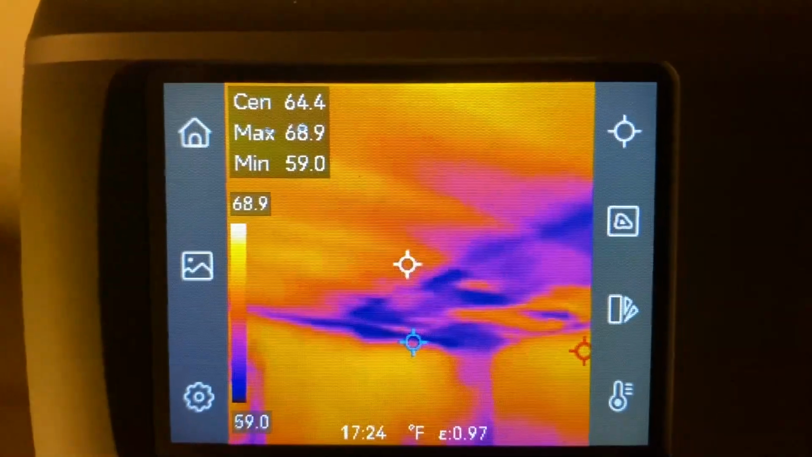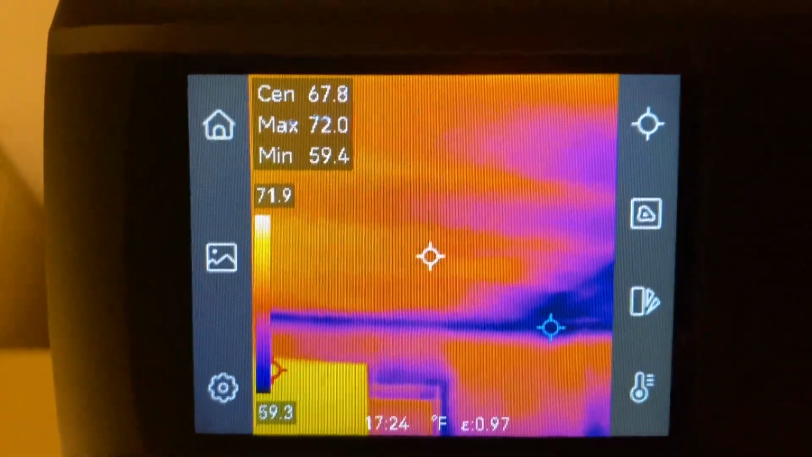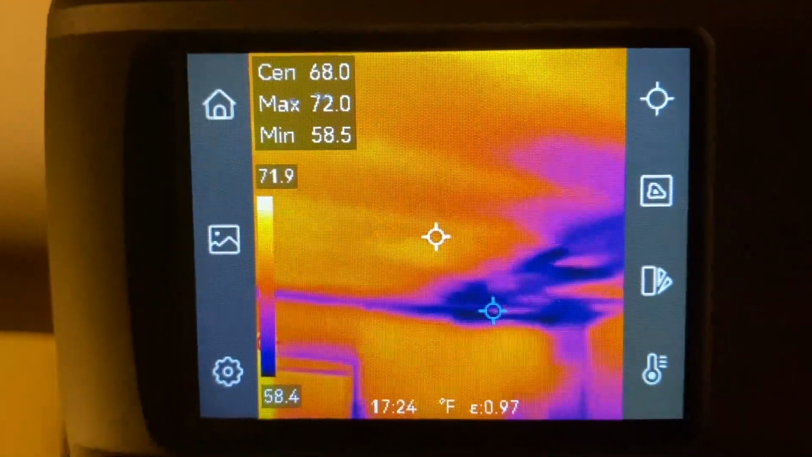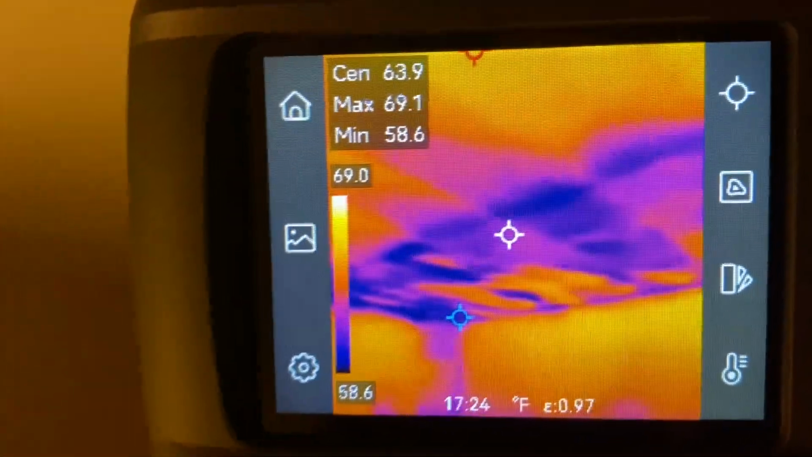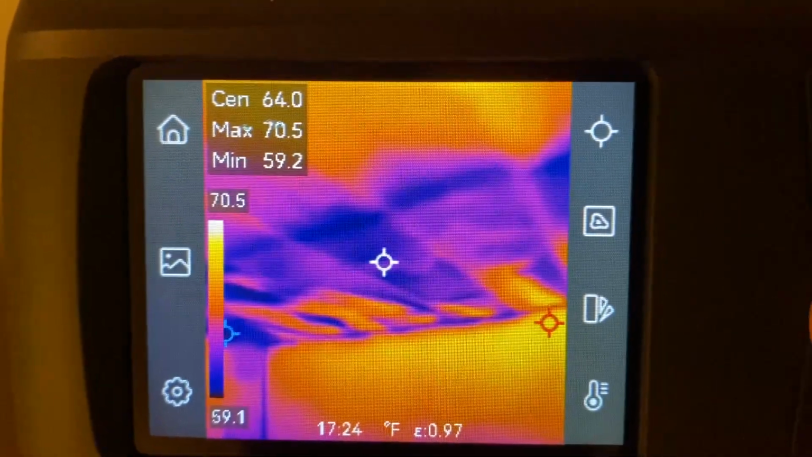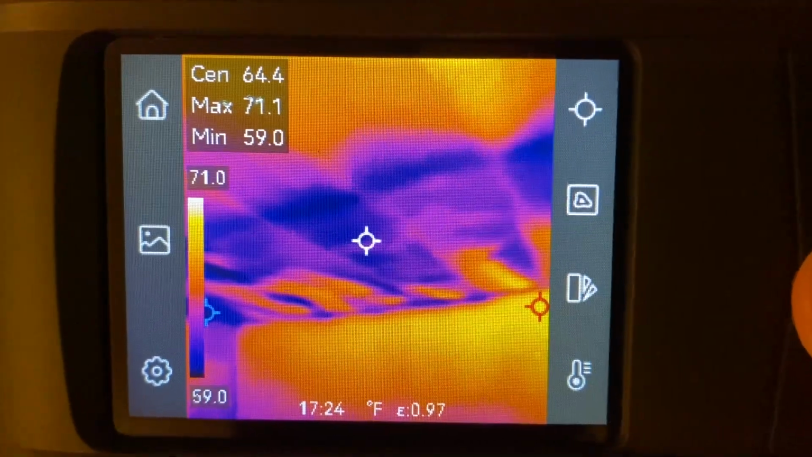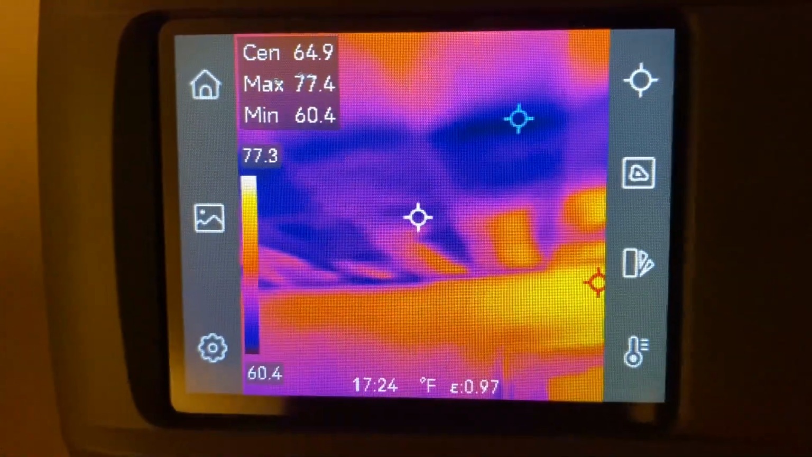You could see the lack of proper insulation, and I know what's going on up there, but seeing the contrast with the temperature difference, I really should address that issue, and this room will be so much warmer.